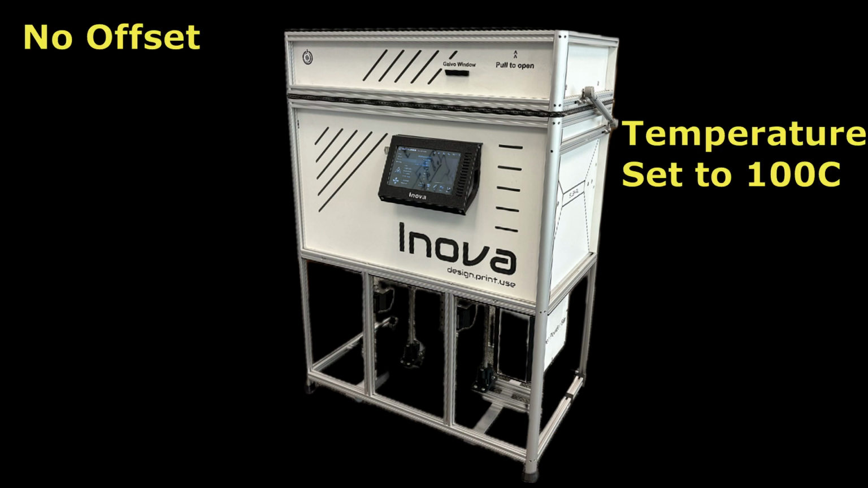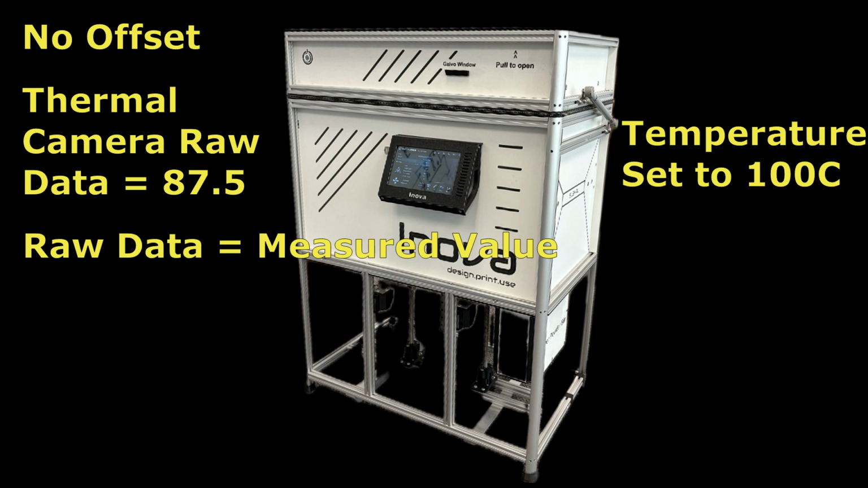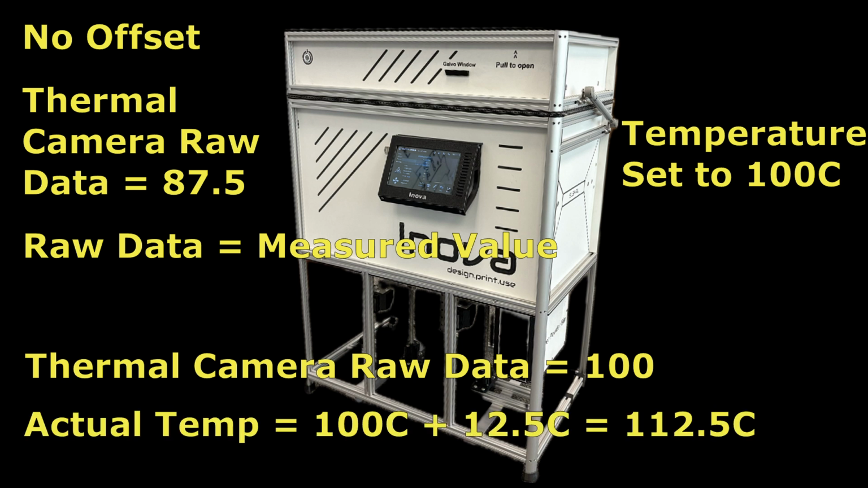However, without the offset, in this case, the thermal camera will read 87.5, and the software will tell the halogen lamps to keep heating until the thermal camera raw data says it's 100. But if it did that, then the actual surface temperature will now be 112.5 Celsius. So you can see now why the wrong offset in your thermal camera calibration can actually cause some headaches, like what I saw.